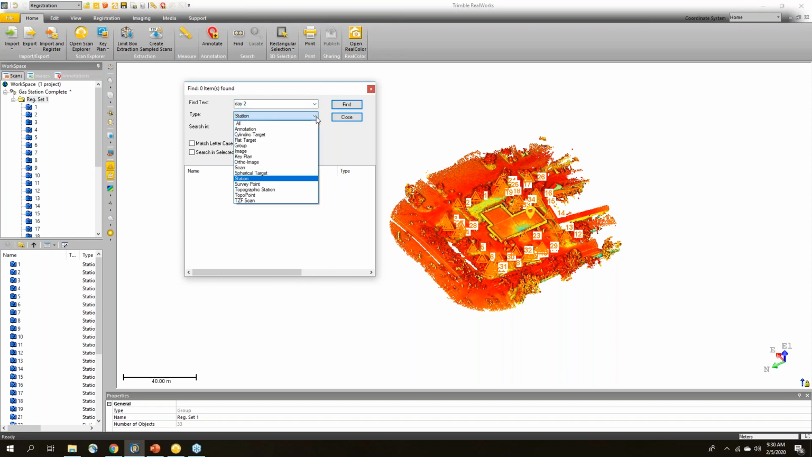You can select different types such as ortho images or models or annotations or survey points. In this case, I want to choose station, and then from stations, I've got different things to look for. I can look for leveled versus unleveled. I can type a name, but I want to look for labels in this case. And up here, you can see that I've typed day 2. So I can click find, and it's going to show me all of the scans from day 2.